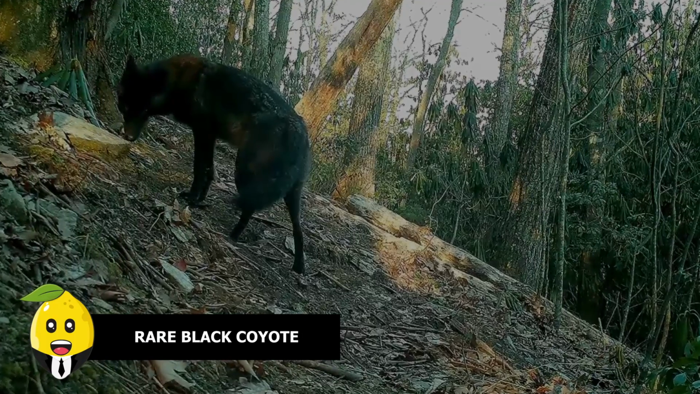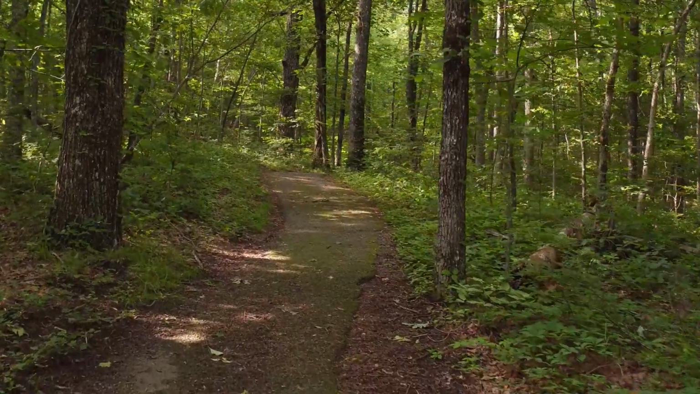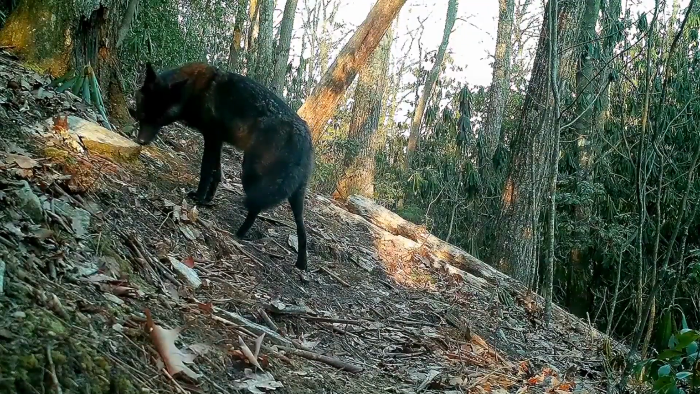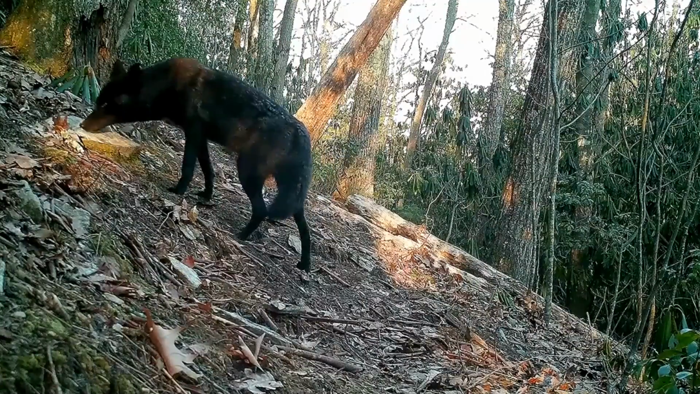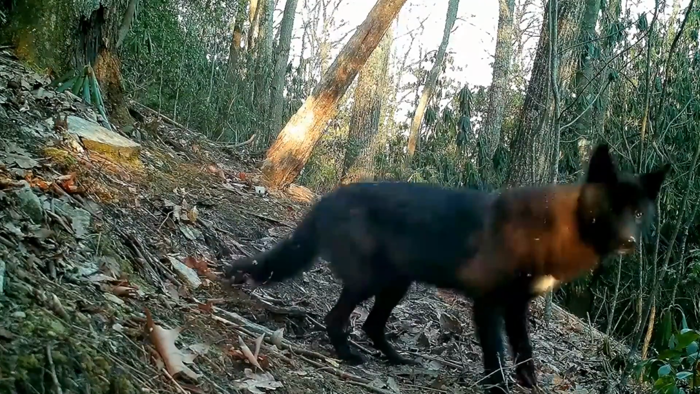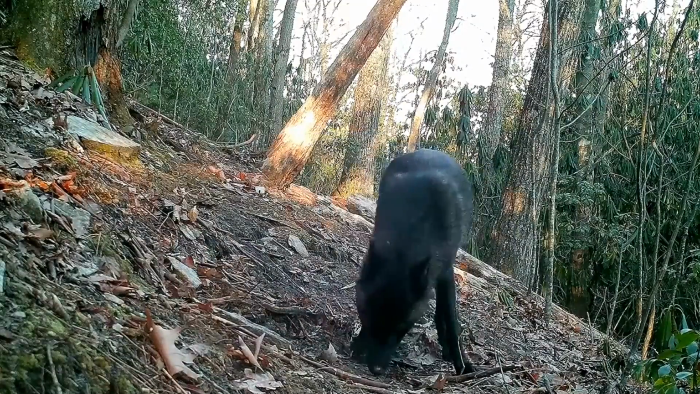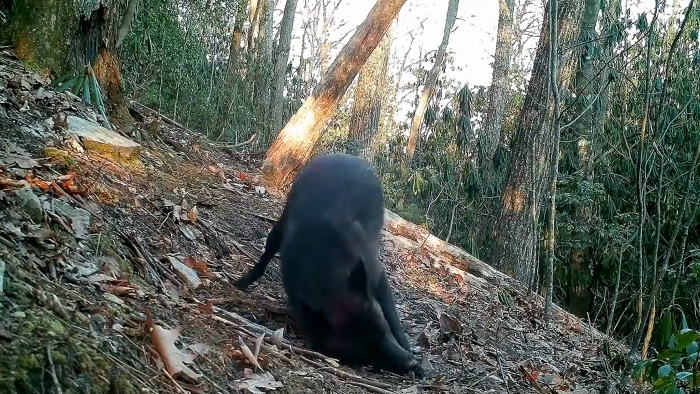Rare black coyote. A trail camera in Hendersonville, North Carolina, recorded a clip of this rare breed of coyote. This handsome black coyote couldn't look any more peaceful as it chilled out in nature. The rare creature was finally caught on camera after a painstaking 3-month search conducted by wildlife officers after they started receiving reports of a black coyote in the area.